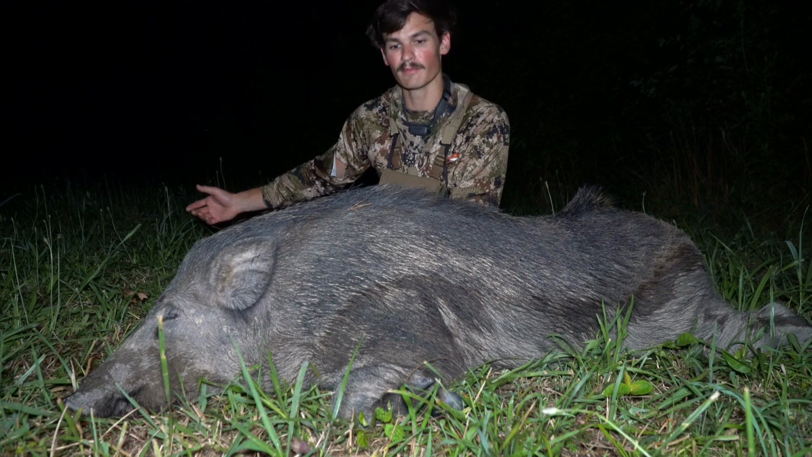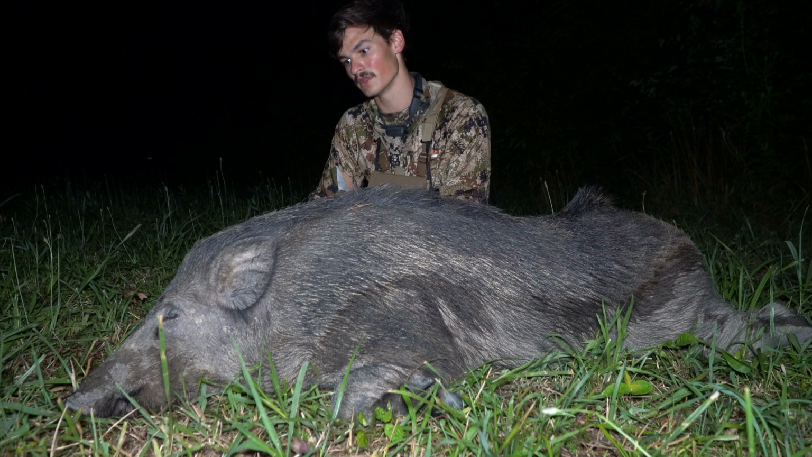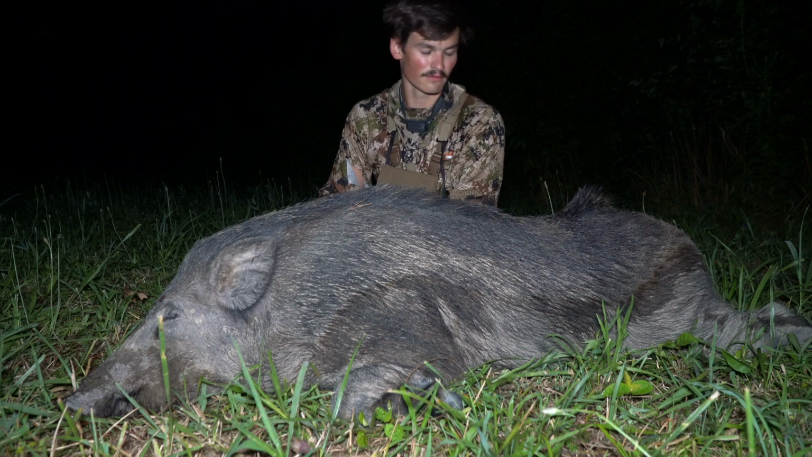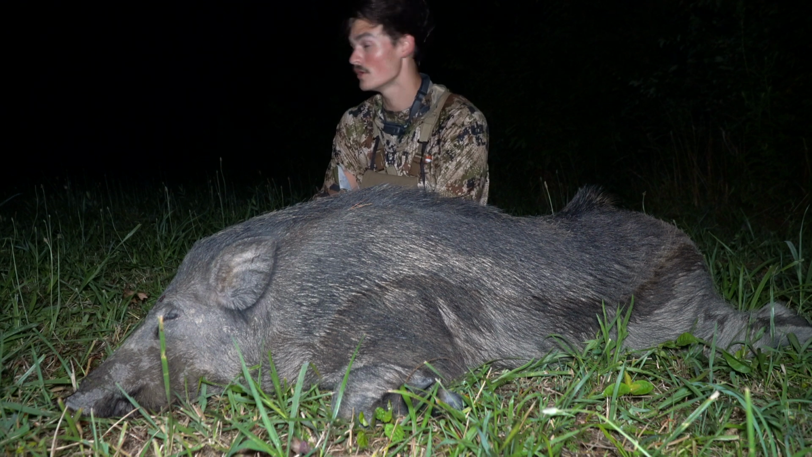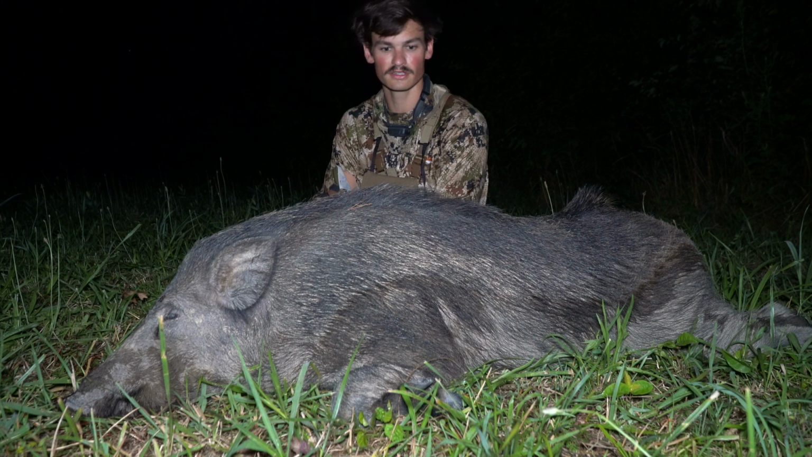Luckily I had the thermal right behind me, so we grabbed the thermal and shot him right through the top of the head. He didn't go anywhere, so we're gonna try and make quick work of him. It's about 83 degrees right now, so we're gonna try and get him skinned up real quick and put in a cooler. But thank you guys for watching.